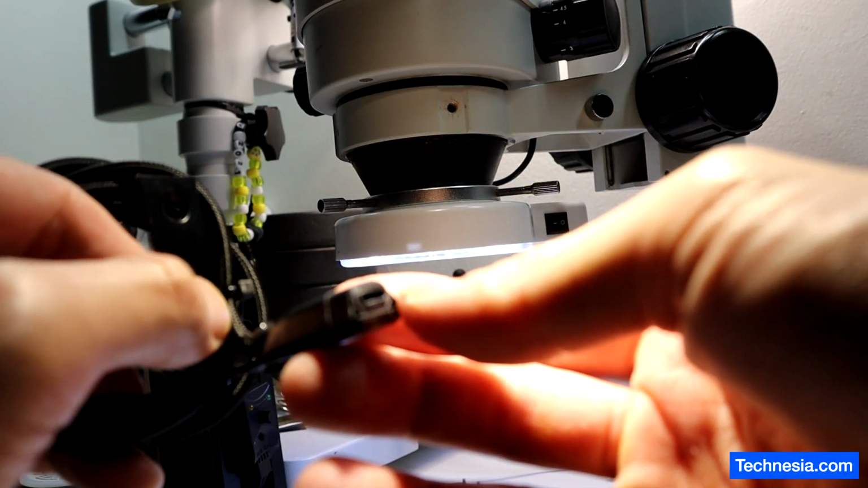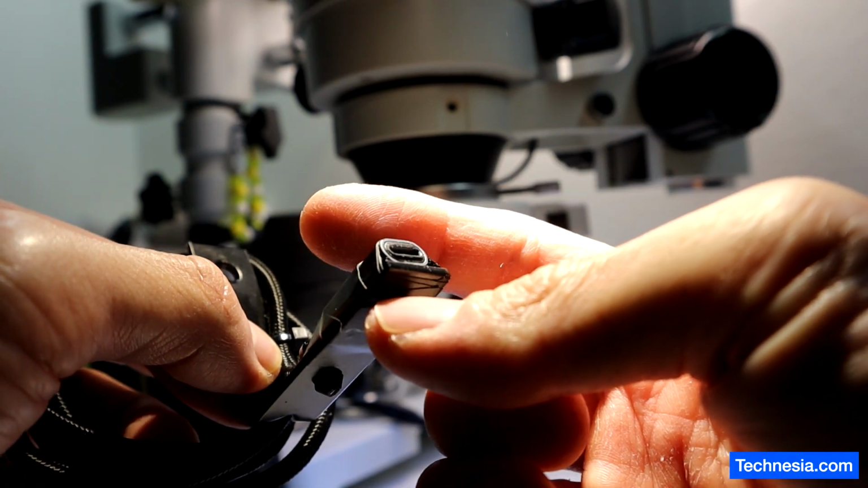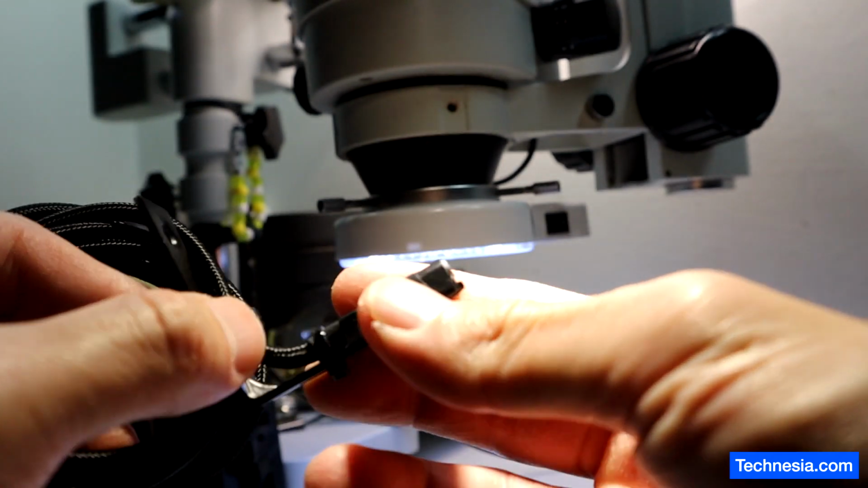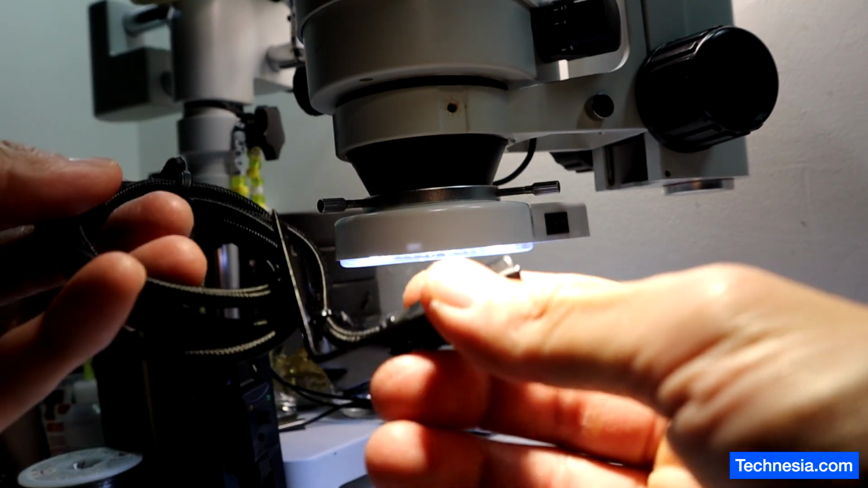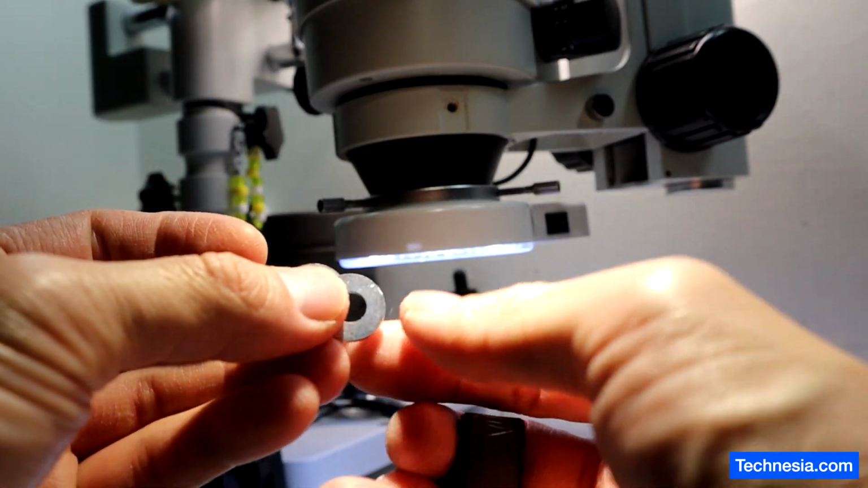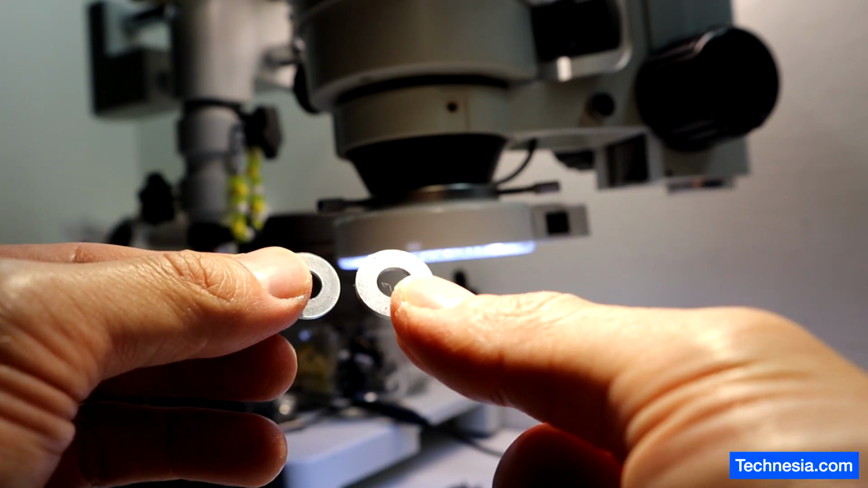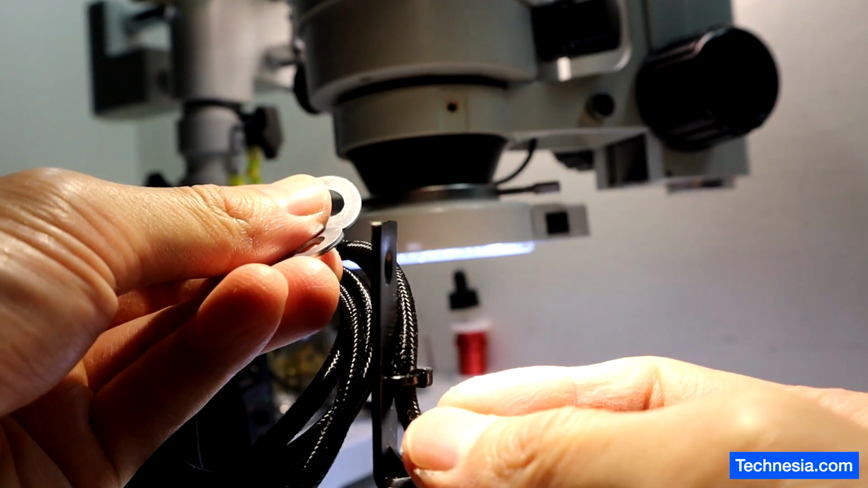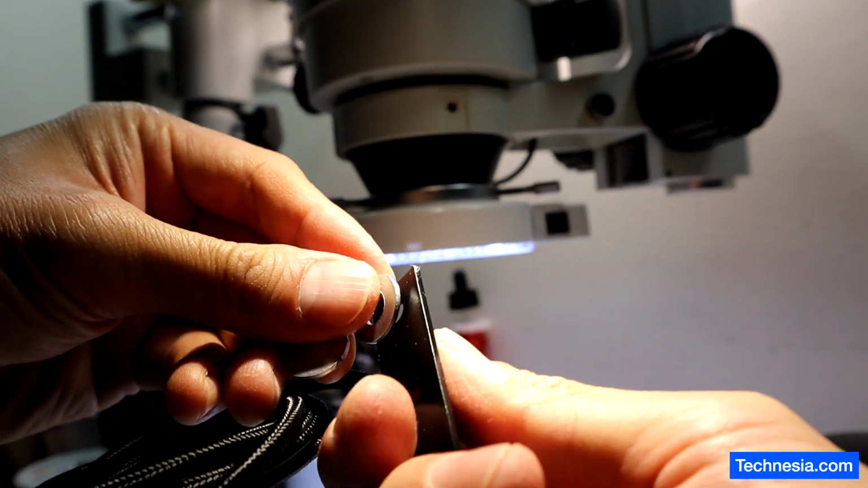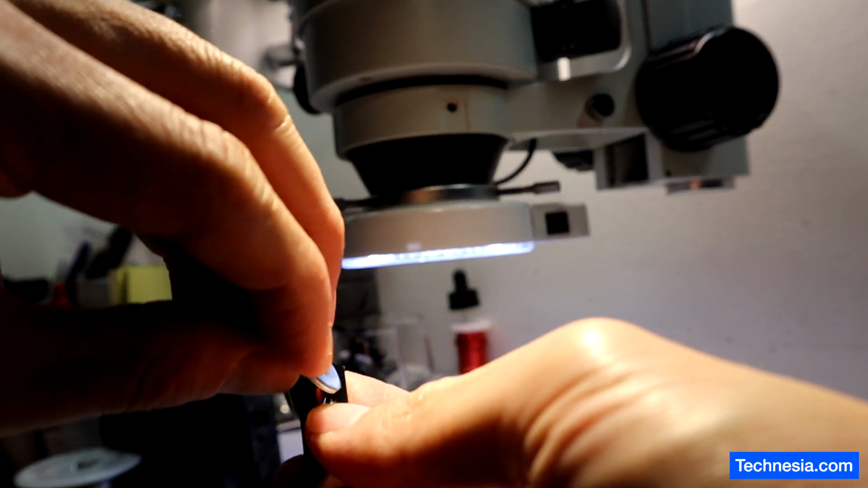All right, it's been a couple hours since I put the epoxy to glue the bracket to this lightning cable extension. Now let's continue building. Let's get these 2 washers, and we are going to sandwich them to this bracket. Let me show you. We put one in the back like this and one in the front.